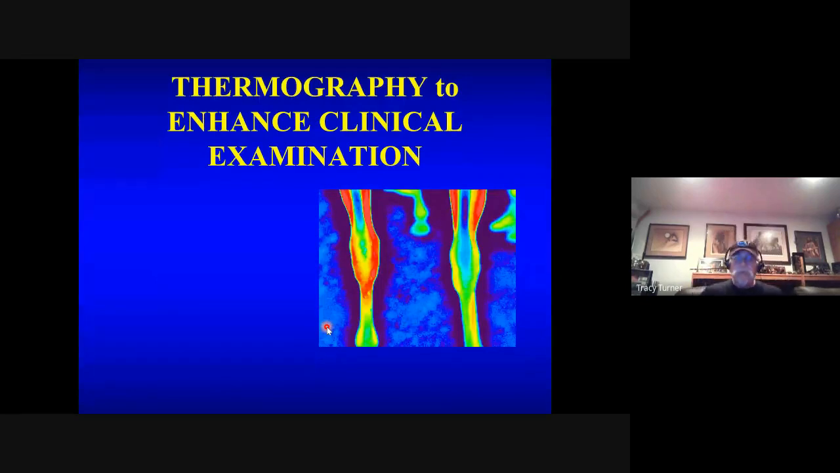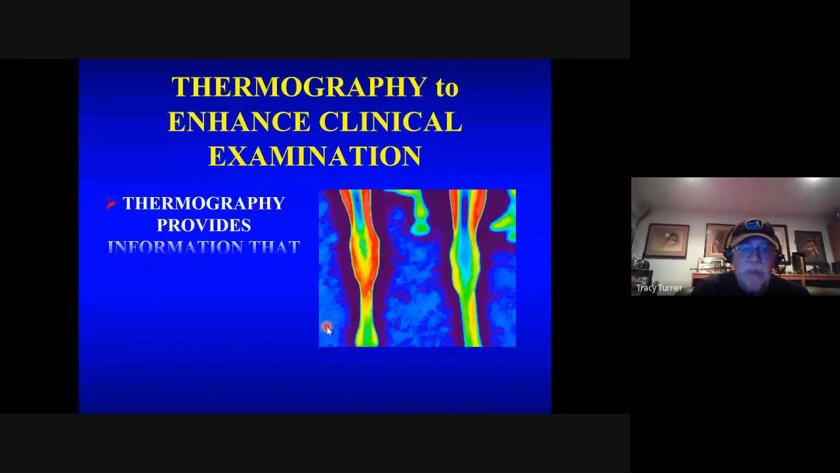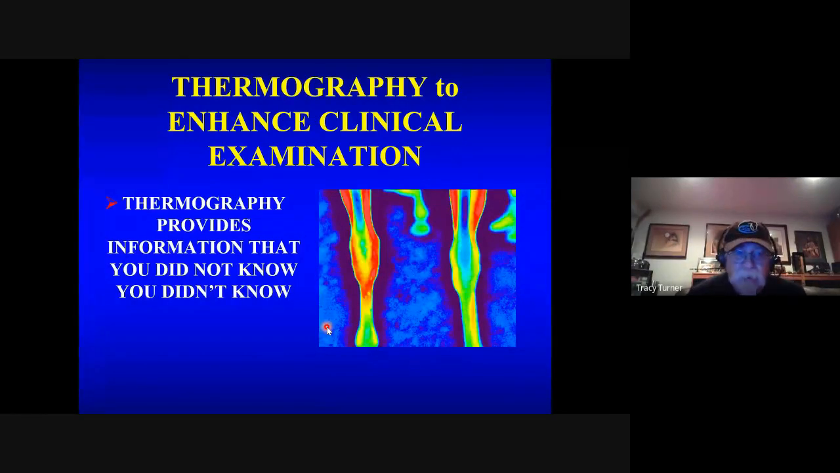So how does thermography enhance our clinical examination? Again, it comes back to this phrase: thermography provides information that you didn't know. Meaning that I didn't know that actually was inflamed over there because I didn't detect it the first 6 times I looked at it. So this thermal image is actually on a horse like that. It's a horse we saw at a racetrack. The complaint was the horse just wasn't training right. They've had it looked at 3 times by the veterinarian, and nothing seemed to be amiss. Couldn't find an area specifically to really look at.